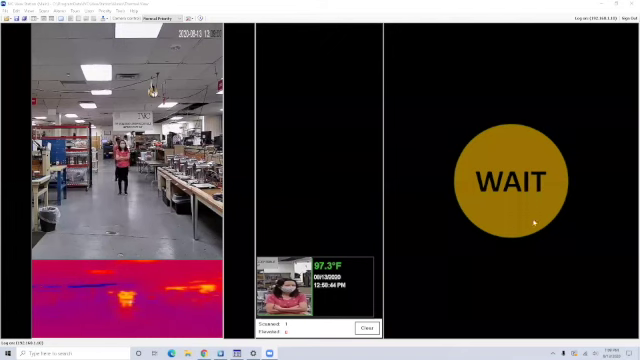Hello, everyone. My name is Rafael Bastidas, and I'll be showing you the live demo for today. Before that, I would like to just go over quickly. As far as the hardware, the system is pretty basic. It's composed of a computer connected directly via Ethernet to the dual imager camera, and we require 110 VAC to operate.